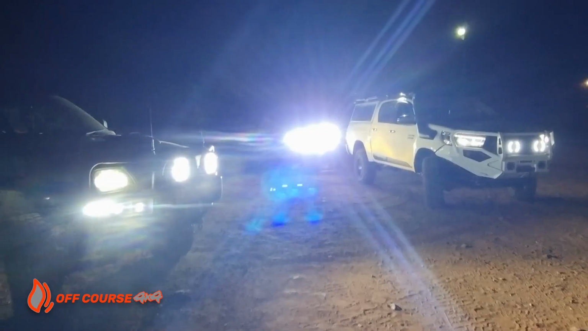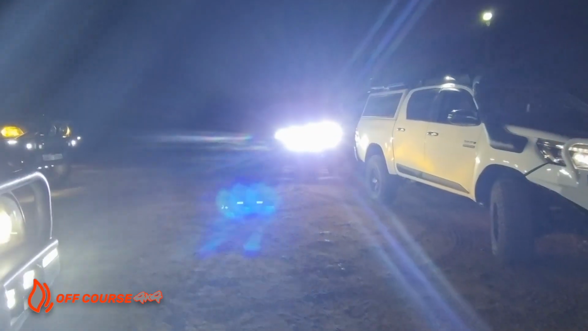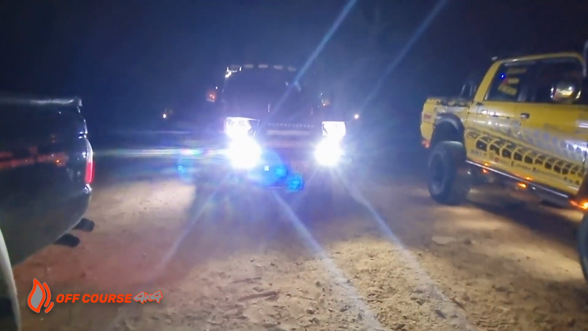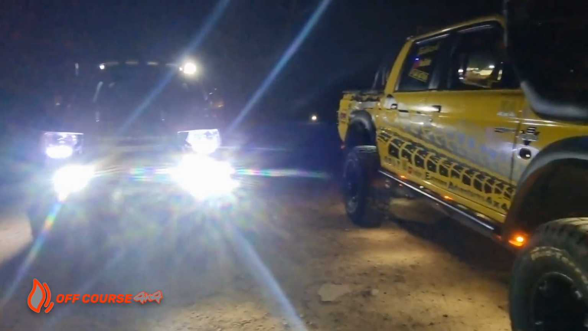It's the middle of winter, but we all are dressed for the cold night that awaits us. And we are ready to warm up the night with as many lights as our vehicles have.